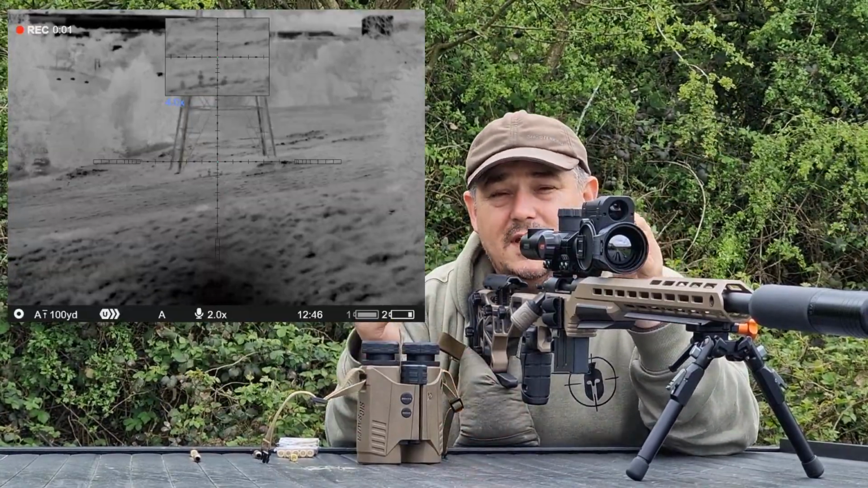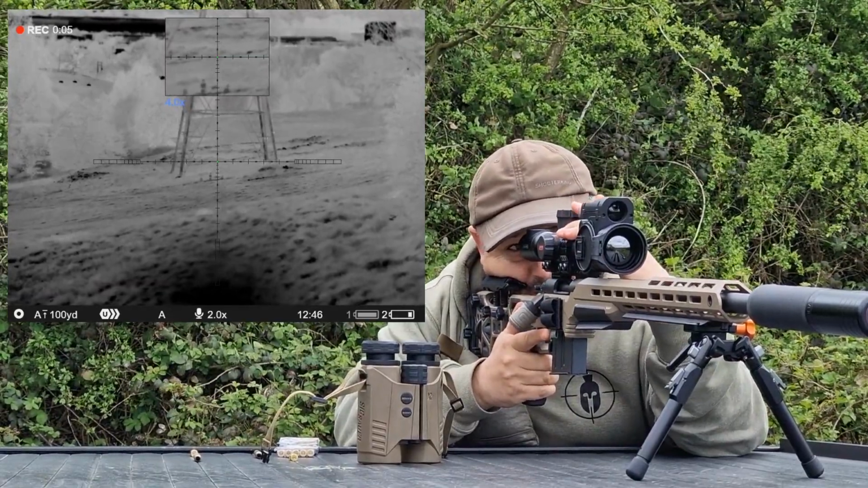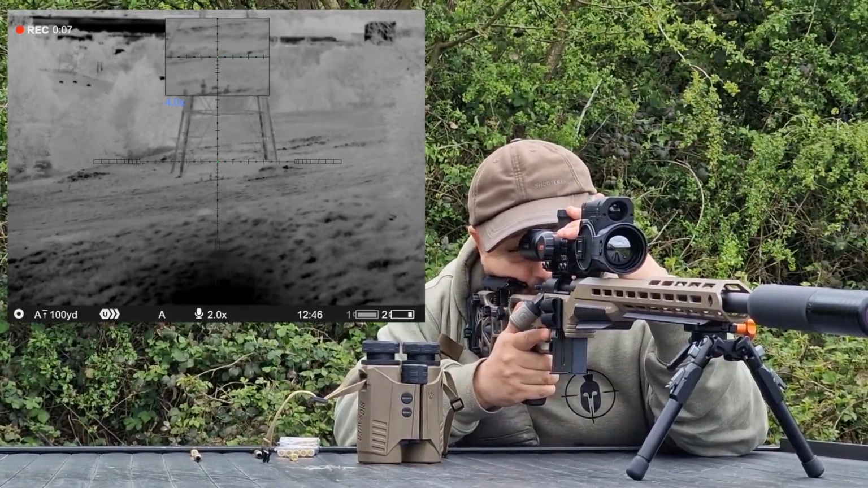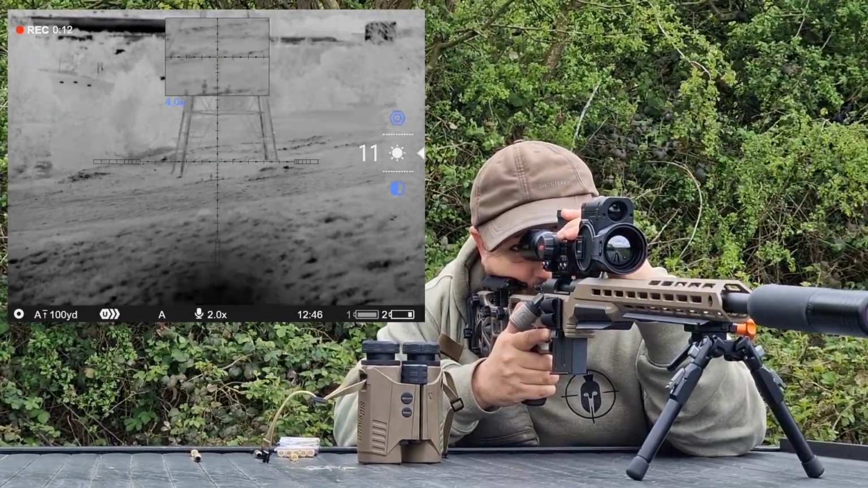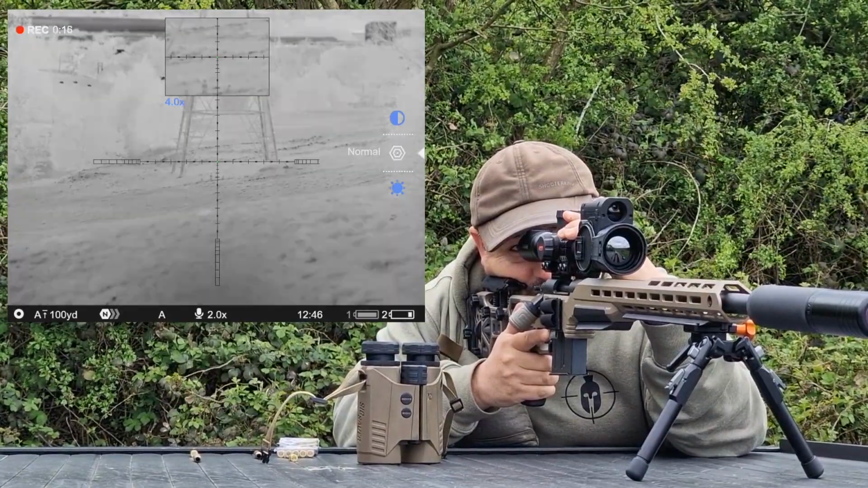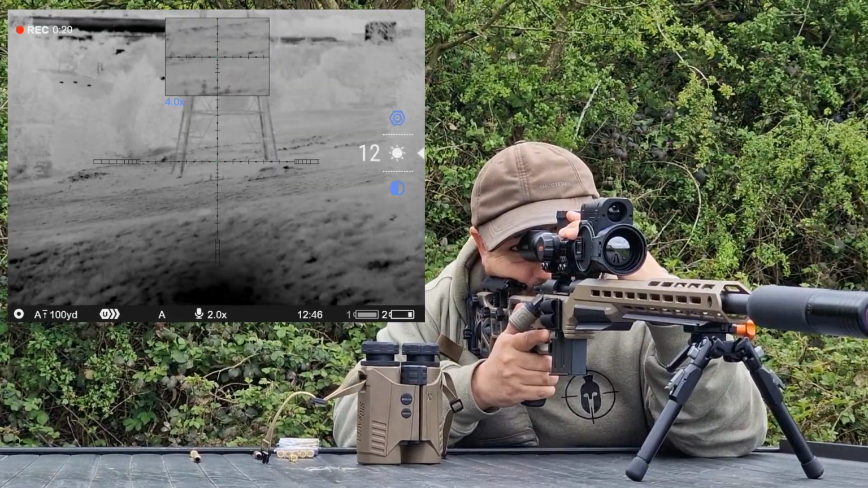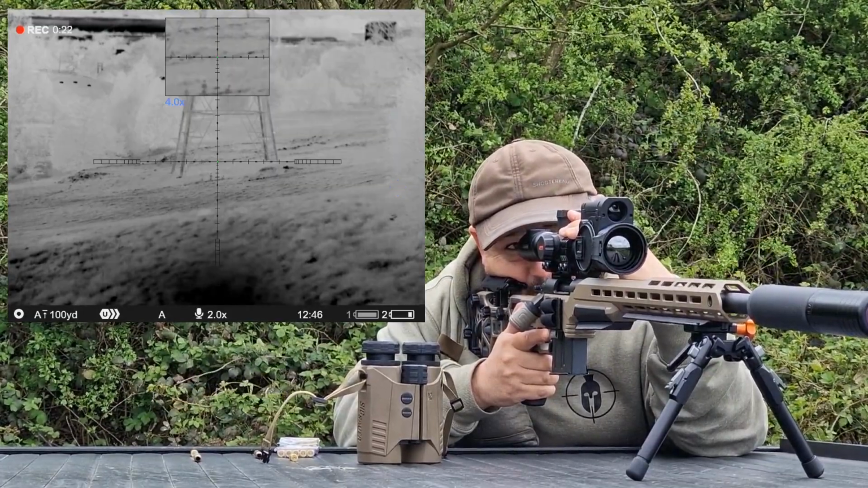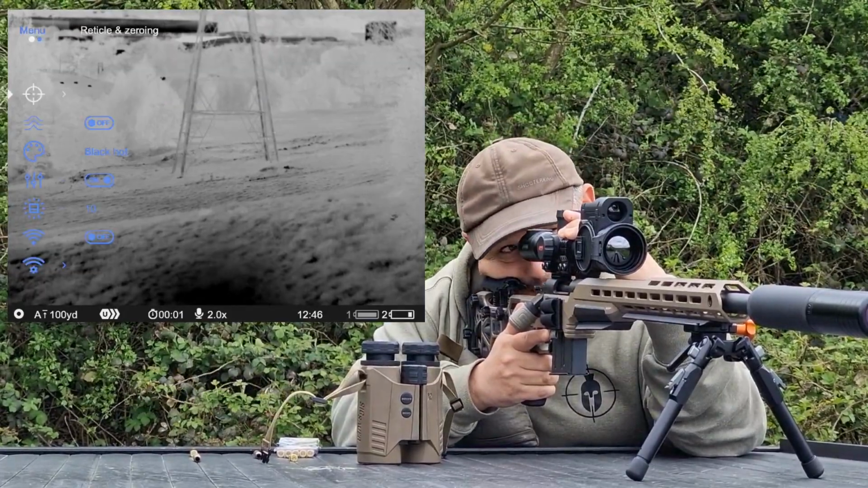So we're recording, and I'll show you on the side of the screen here exactly what you can see that's going on through the scope. So one press of the menu button, and you'll see on the side here you've got your brightness controls, contrast, ultra, high and normal for the image detail. That's what you get on there, and then press and hold, and you've got all of your zeroing options.